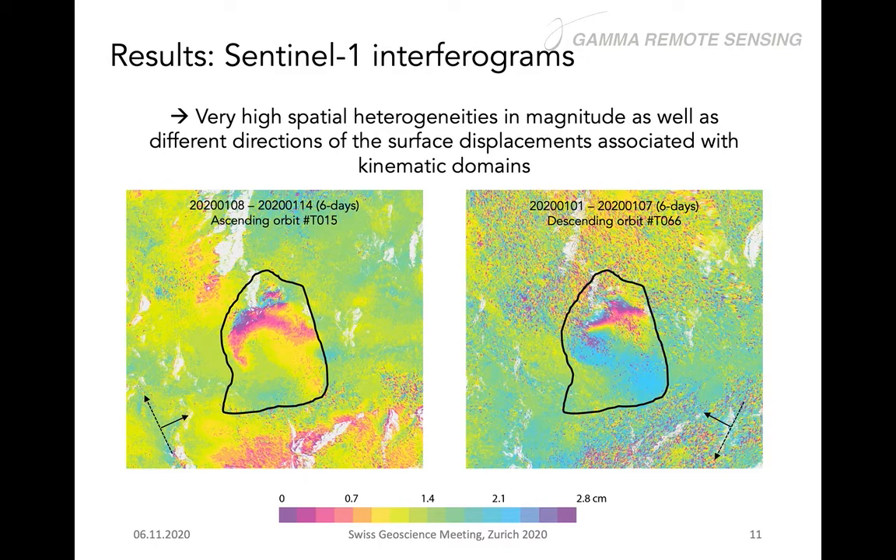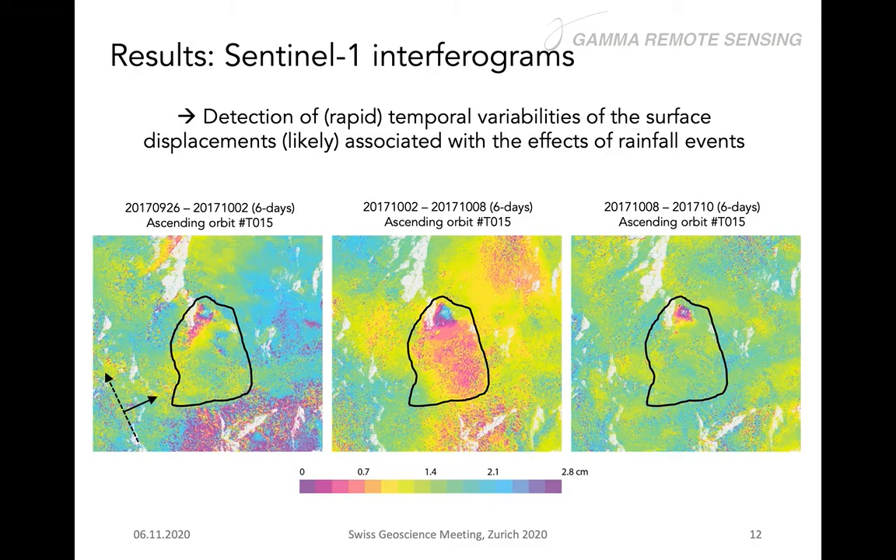And of course, the combination of the ascending and descending orbits is really important. So one of the main outcomes of this analysis was that using just a single orbit might give only a partial view of what you would like to interpret in landslides.